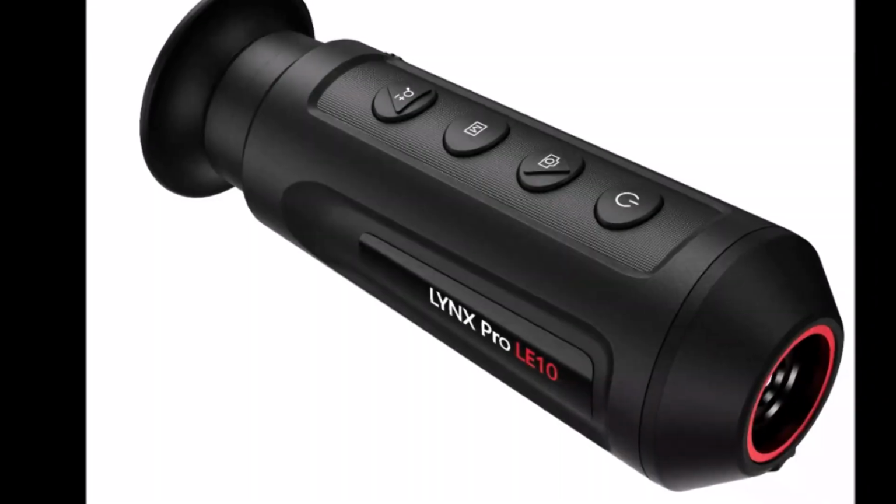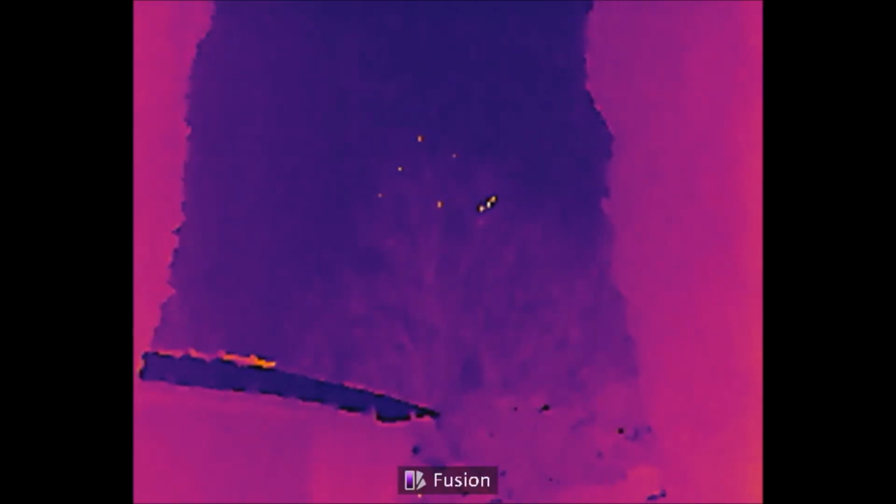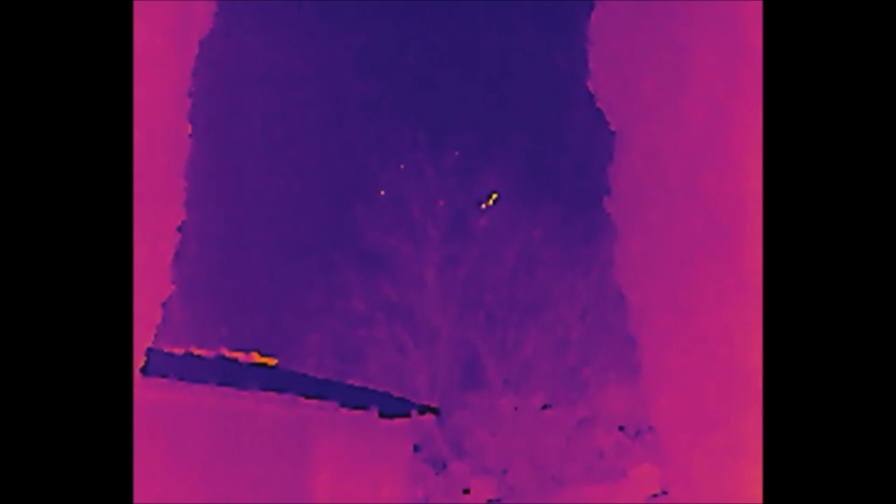So as I said, I use them both for different situations, so I haven't got a preference, but let's have a look at both now and I'll run through some of the pros and cons. So let's start with the Lynx. It's got 4 colour palettes: Fusion, Red Hot, White Hot, and then the final one is Black Hot. It's exactly the same as the T2 Pro.